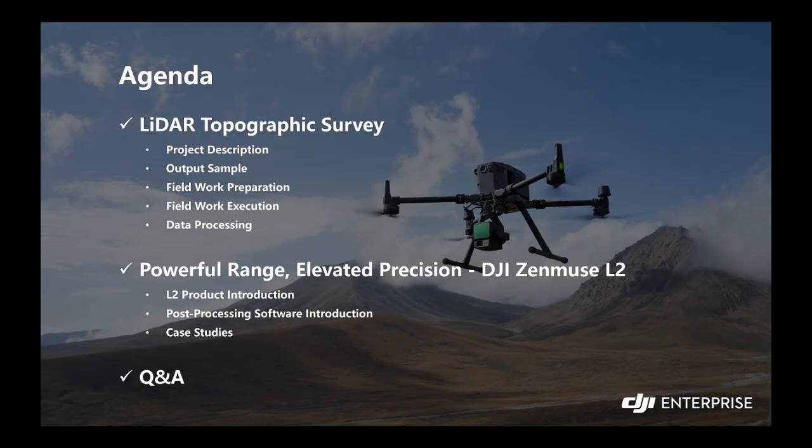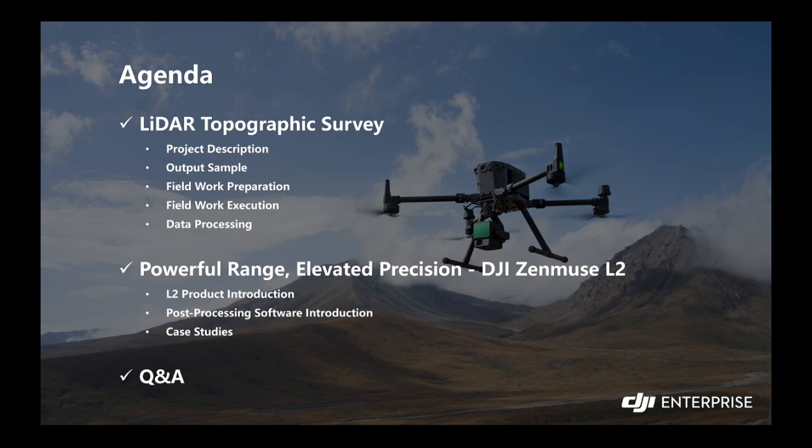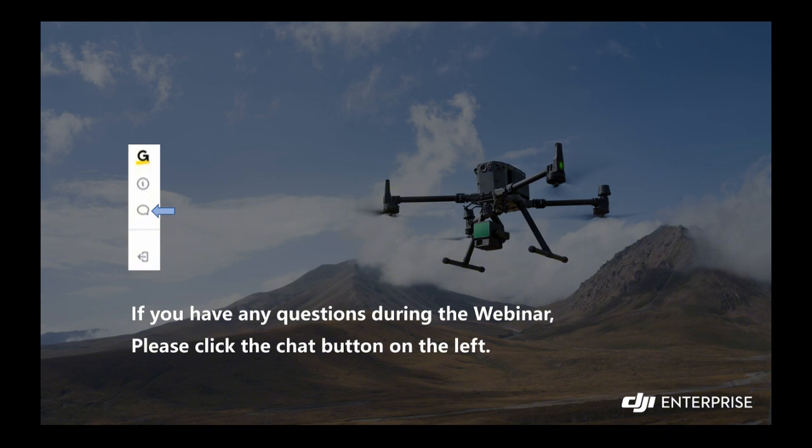Today, Izzat will begin his presentation on the LiDAR Topographic series, which includes project description, output sample, fieldwork preparation and execution, and data processing. Then I will go over the L2 introduction, post-processing software, and share some case studies. The last part will be the Q&A section. If you have any questions during the webinar, please feel free to click the chat button on the left to leave your comments. After the introduction, we will answer your questions live.